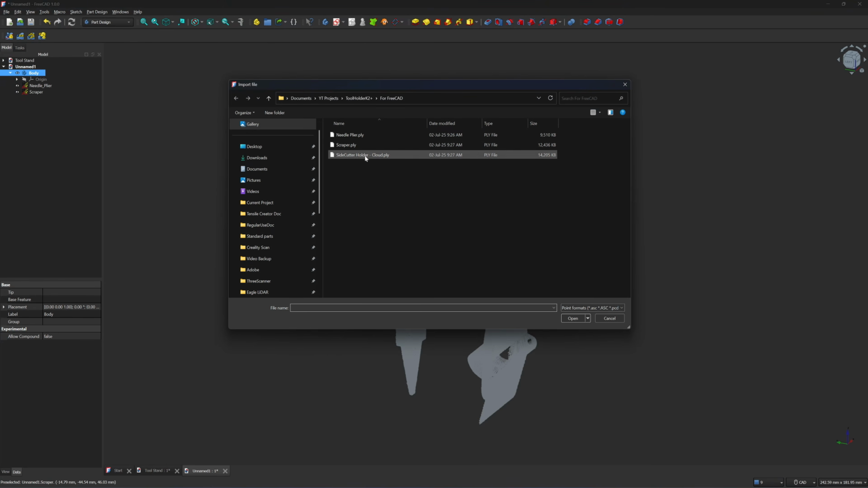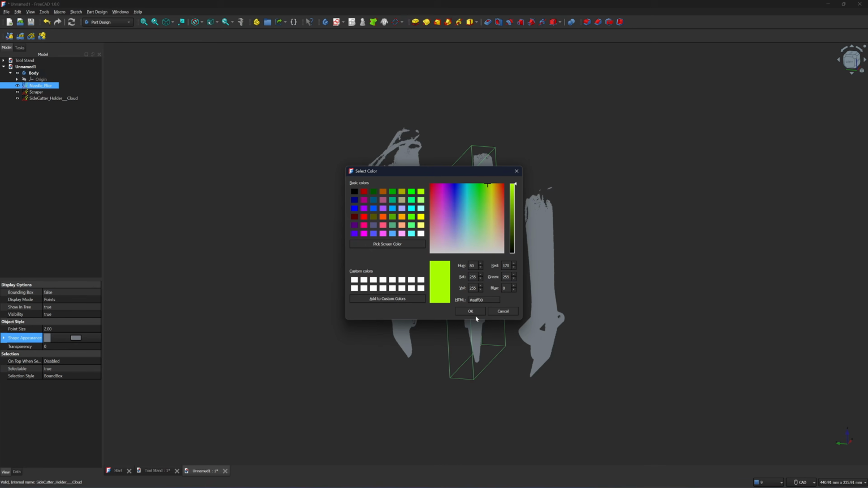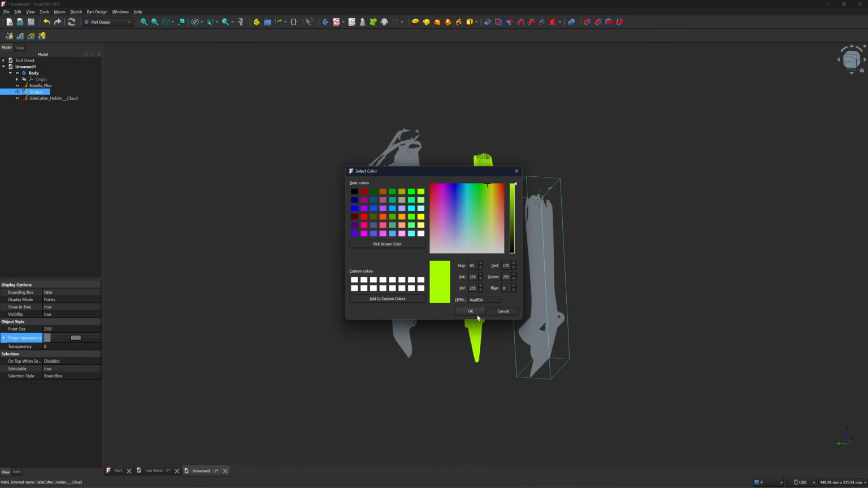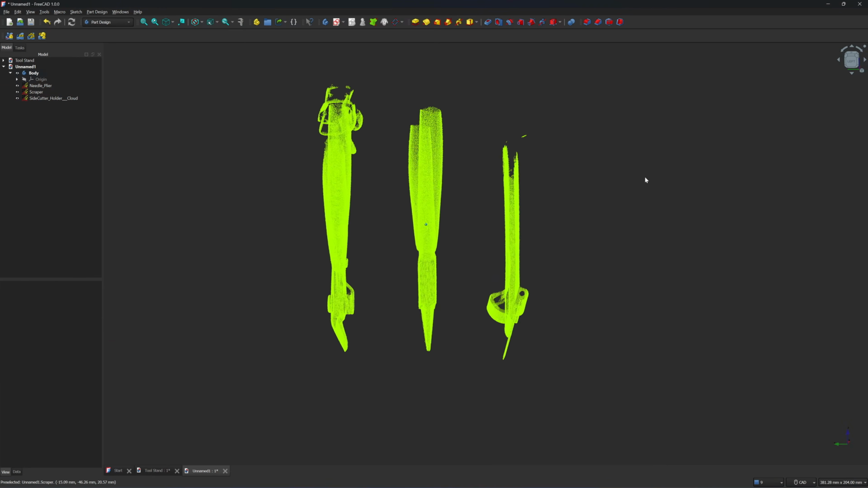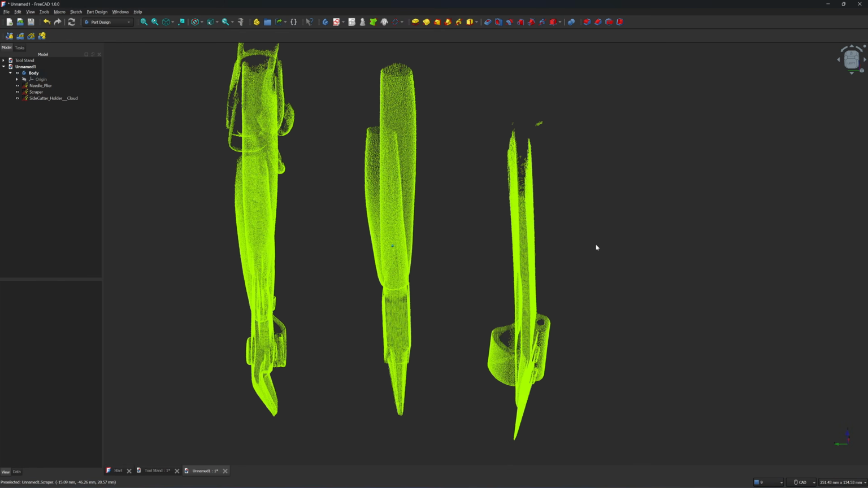Scraper, side cutter. So I'm going to change the color to a light green color, and change the point size to 1. Same for all the point clouds. Change the point size to be smaller. Okay, now we have the point cloud in the same alignment as when we arranged it in CloudCompare.